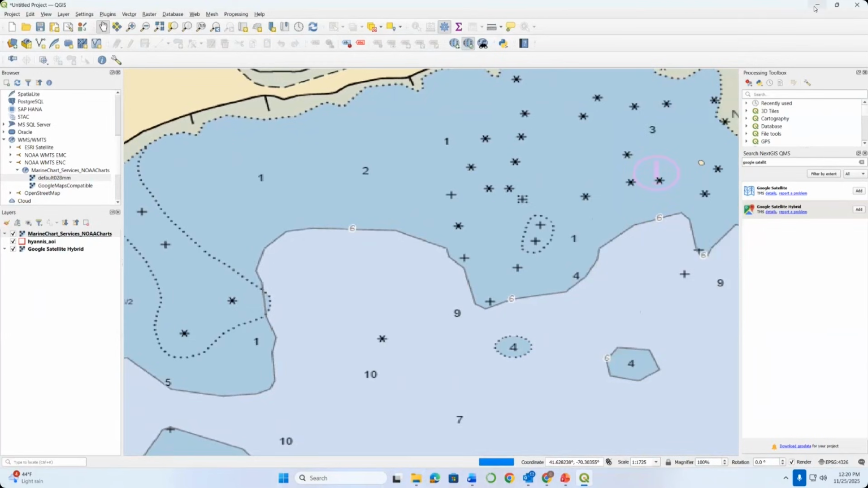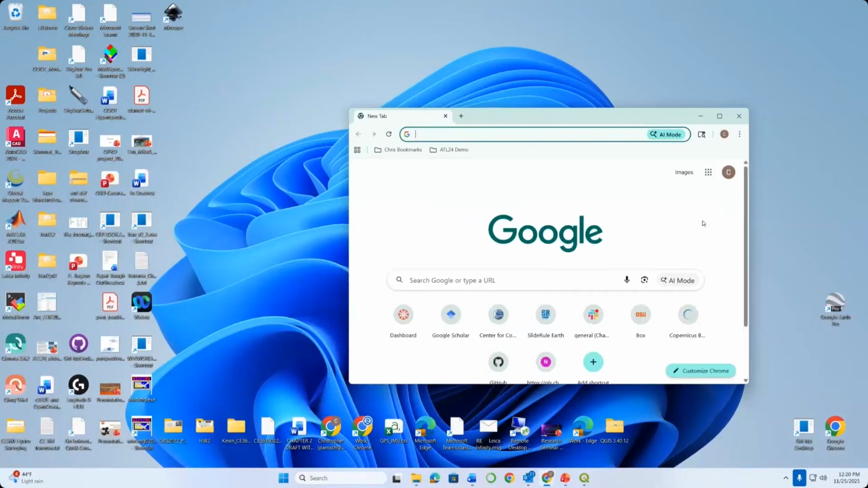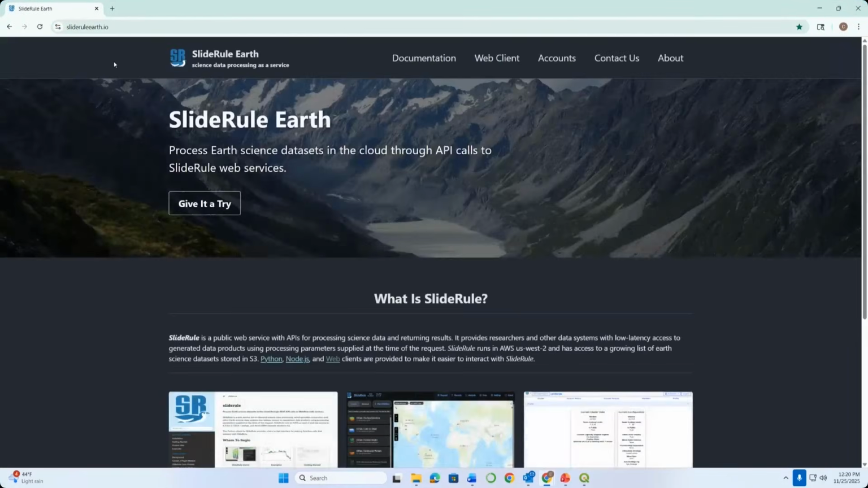where I'm going to show you how to get ICESat-2 ATL24 bathymetry. And to do so, I'm going to go to the next of the links that was shared in the demo in the training website. And so this time I want to go to the one that's called SlideRule Earth. That's going to take me to this website here. So this is how we're going to be able to get NASA ATL24 data through SlideRule and this web client. So I want to click on the link that says web client.